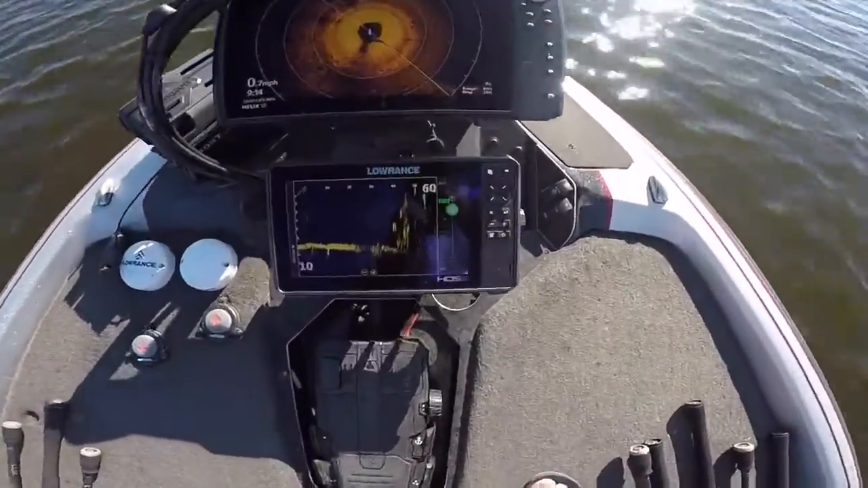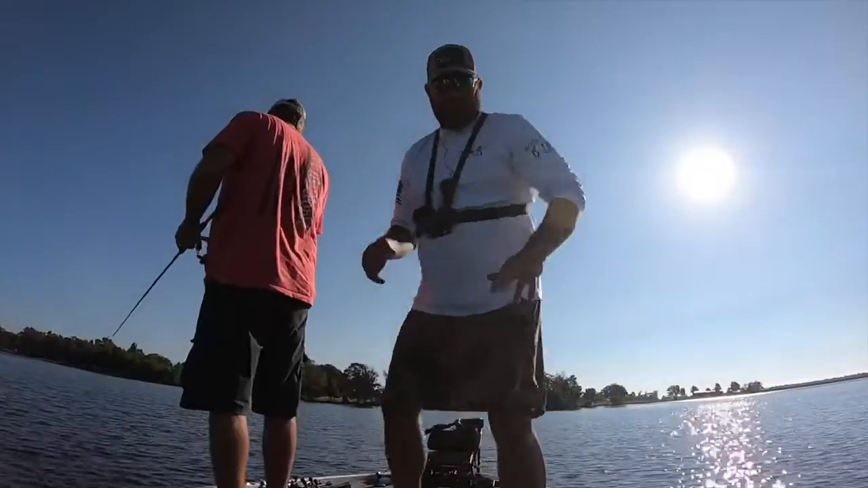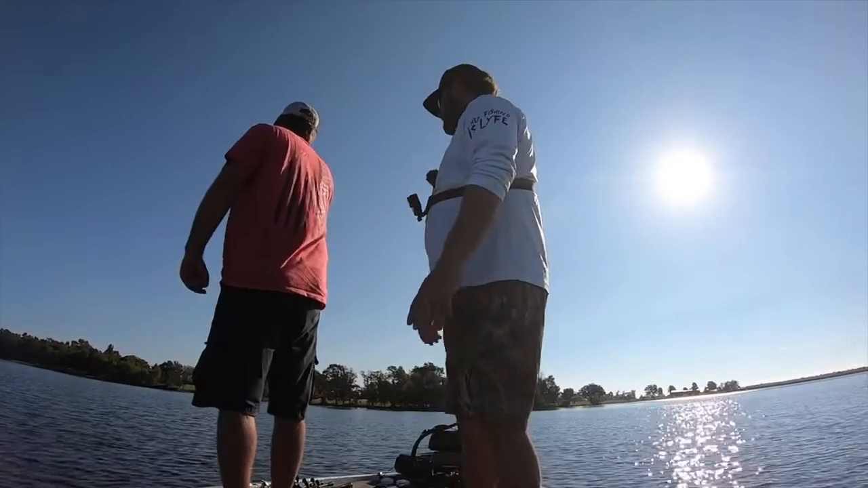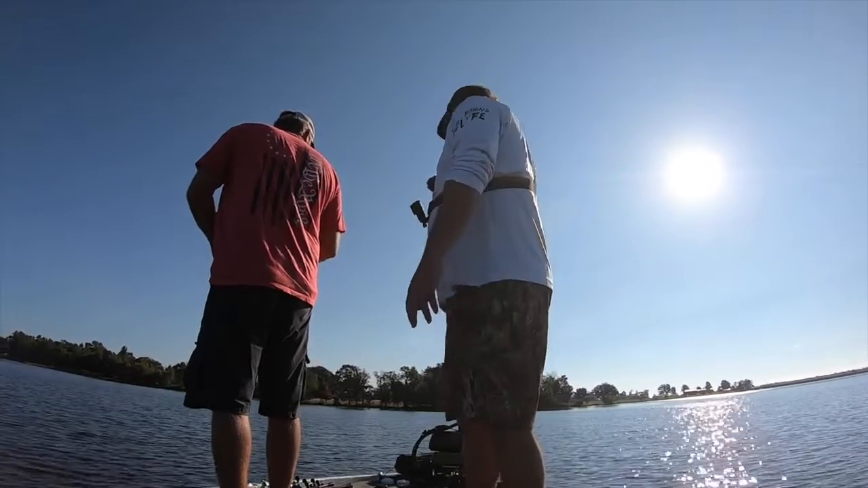There's some fish on that brush pile right there. So what we got to do out here is just spot lock it. Now that's going to make my screen on my active target freak out and go all around, but it's about the best you can do when you have a little wind. We don't have too much wind, just enough to mess you up out here and make it hard to hold the boat straight. About the best you can do is every once in a while check that brush pile, make sure there's fish on it, and then spot lock and just know where that brush pile is and throw at it.